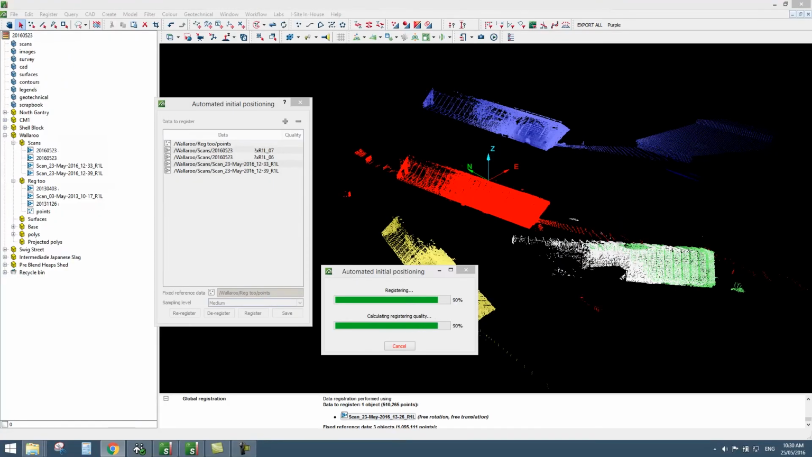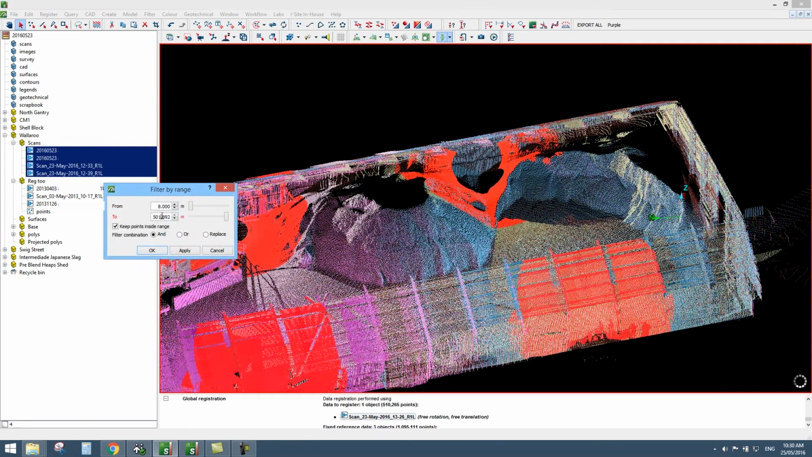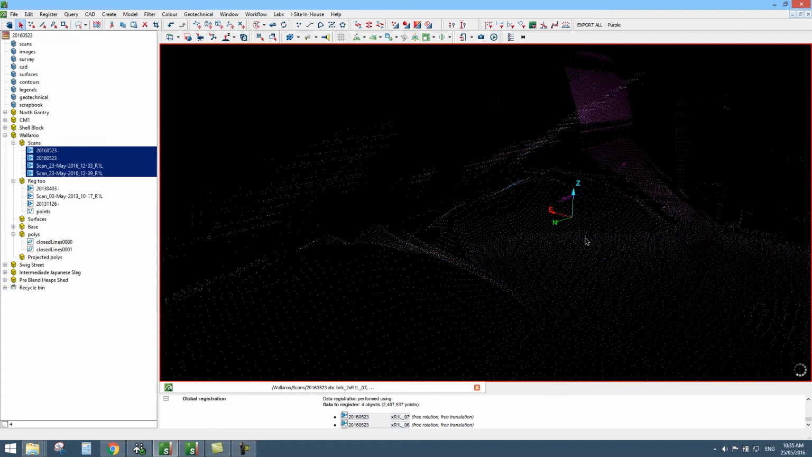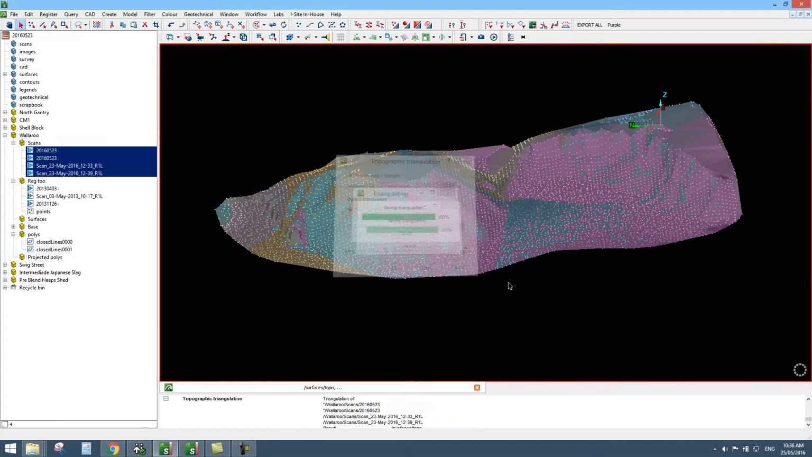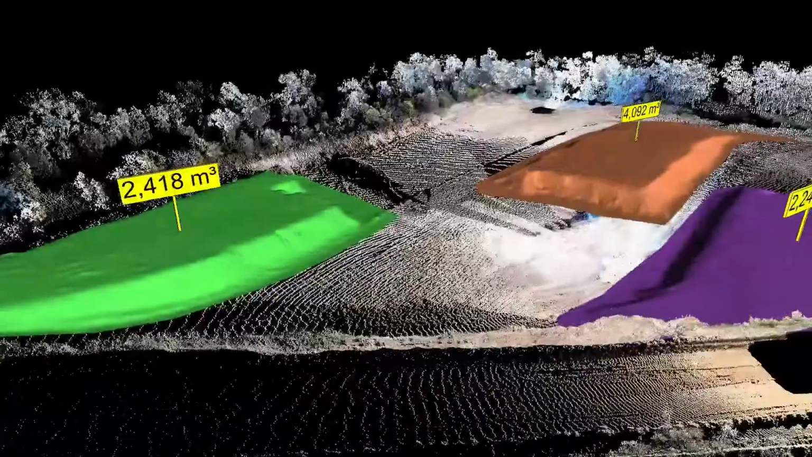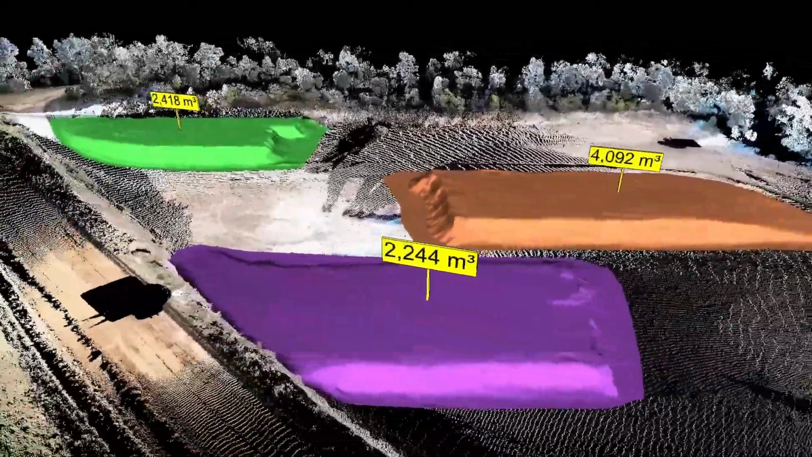Once in I-Site Studio, the scans are registered using the software's dedicated tools. A topographic filter is used to thin the data and remove unwanted scan points. A triangulation is then created and the stockpile volume calculated. Results are available quickly. Screen captures and video output can be generated for use in formal presentations and reports.